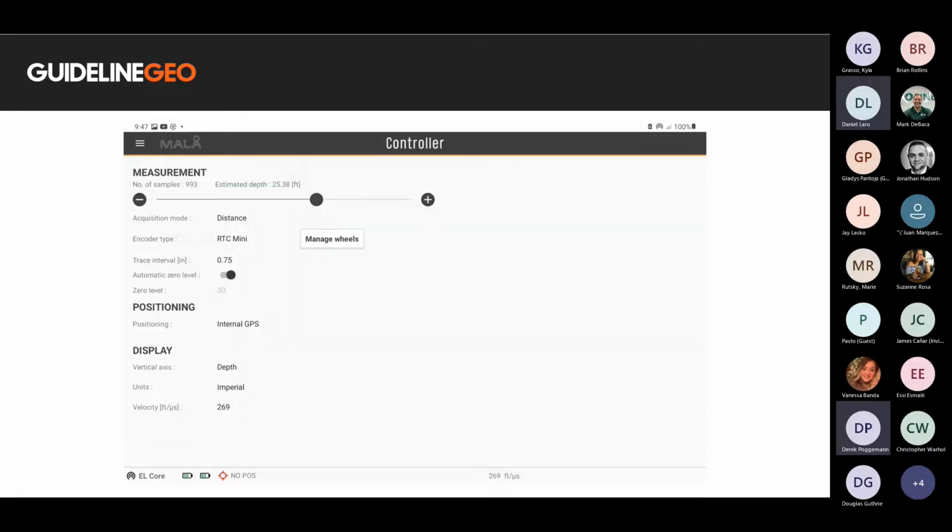Here, we're able to determine how much data we want to see on the radargram. Right now, it is set for 25 feet. We may not be able to penetrate down to 25 feet, but this setting will give you a complete view of the full radar window in the radargram. You can adjust this setting by sliding the circle on the bar.